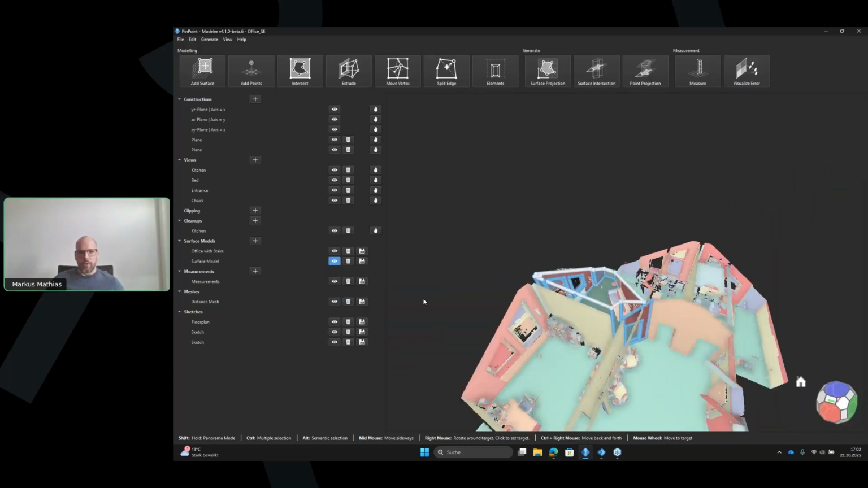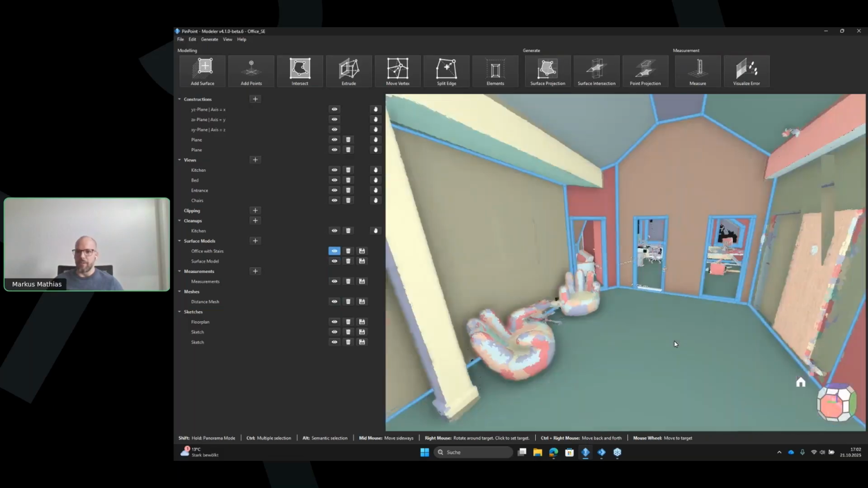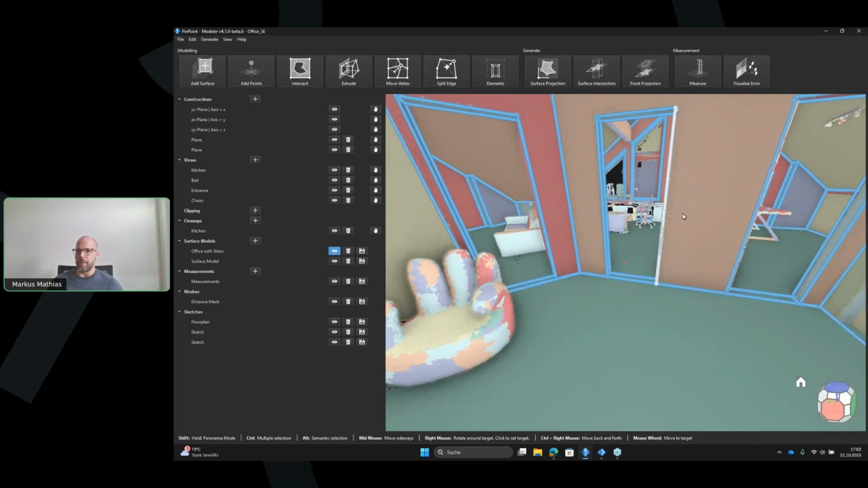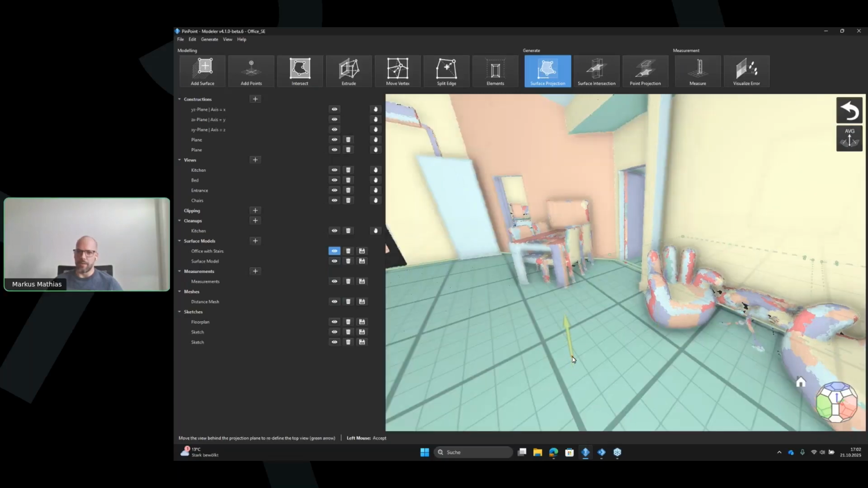Okay, so now we want to move towards floor plans. So we go back to our already modeled building. And the easiest way to do a floor plan, you actually do not have to do all the extrusions. You can just say, I want to have a surface projection, and you select which surfaces you want to include in this projection. And I will just do it quickly.